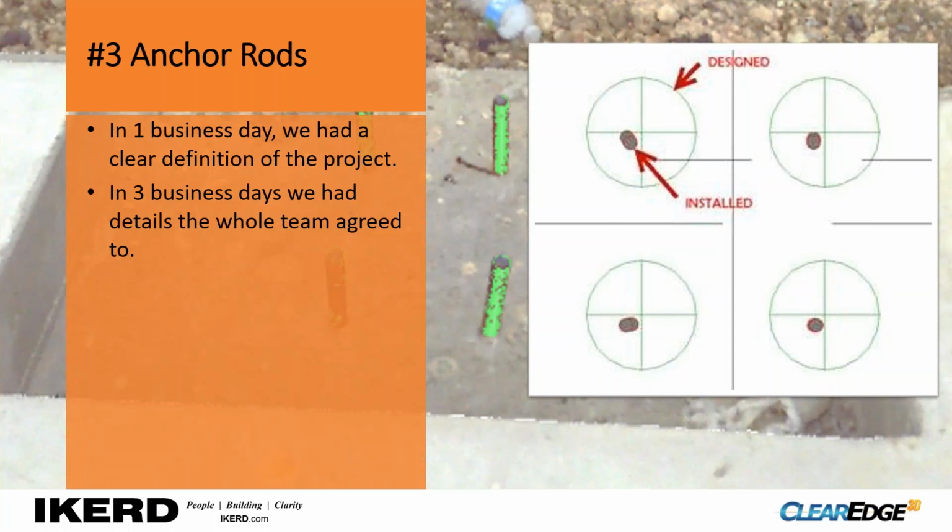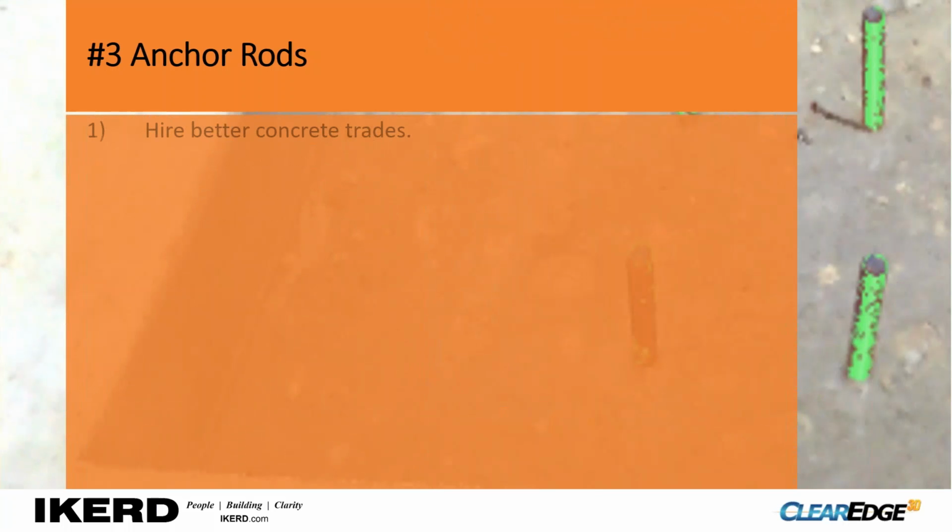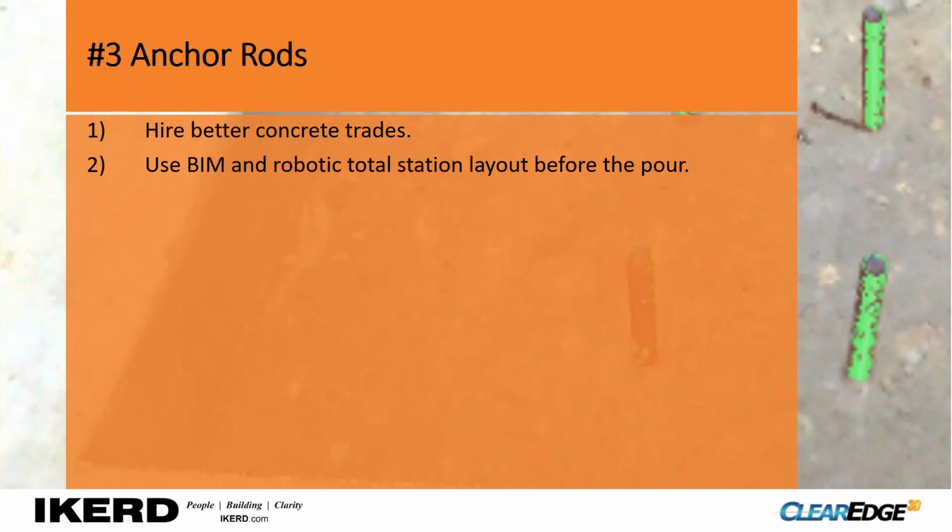This saved the erection schedule by getting it back on track. It also saved needing to throw away a number of the columns, and also the shipping cost by going back. So there's a number of savings here. And some of the big takeaways are, 1, hire better concrete trade contractors. Also, be a part of helping them be better trade contractors.